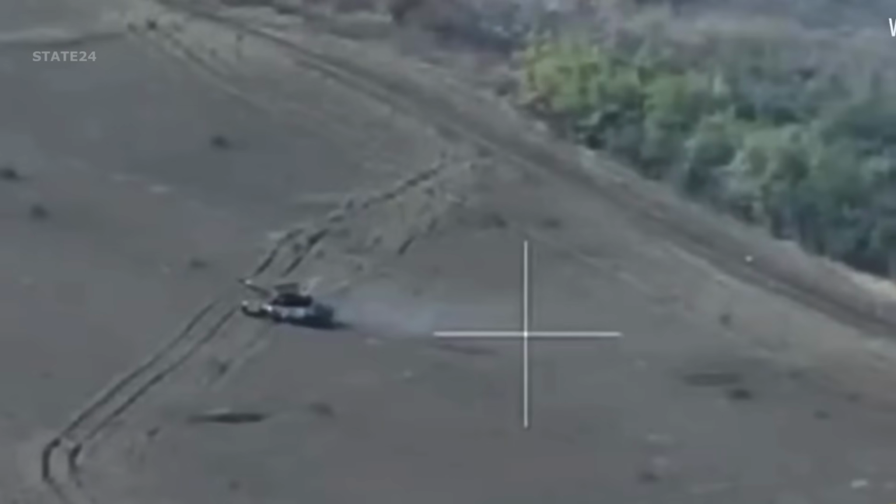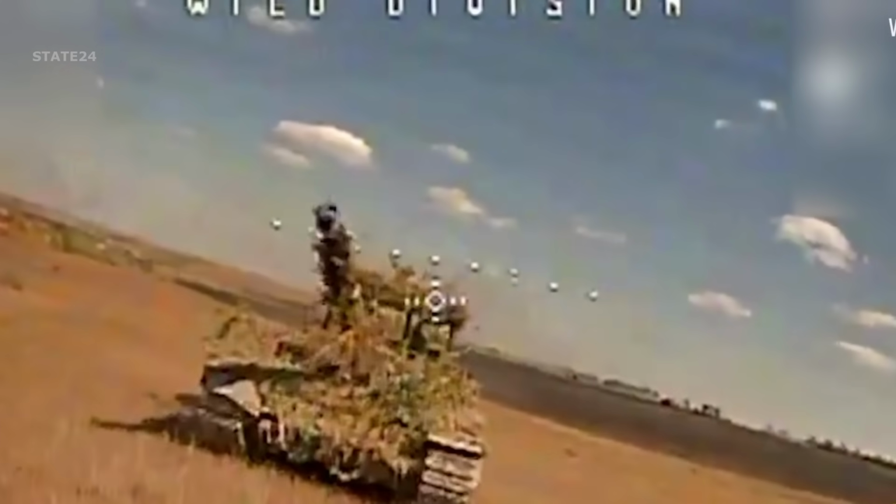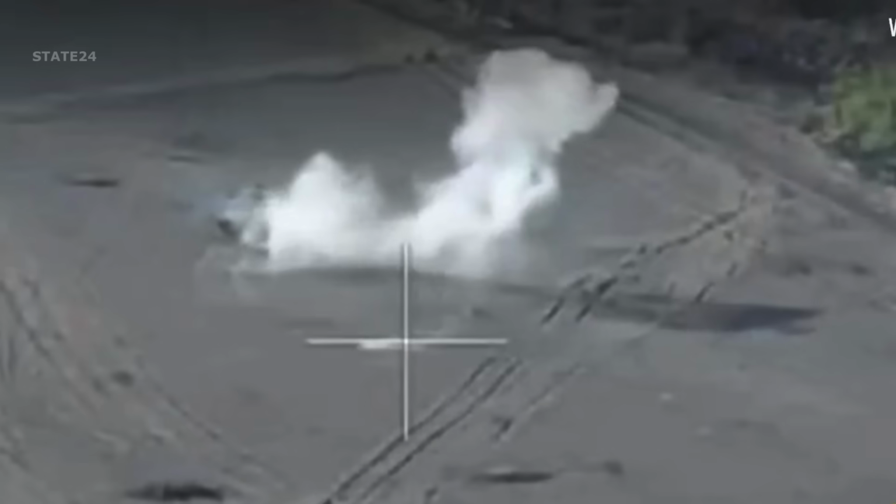June 22nd, 2025. A Russian T-72 tank was detected by Ukrainian reconnaissance units while advancing in the Zaporizhzhia region, southeast of the village of Novoprokopivka. An FPV kamikaze drone was launched and struck the tank. The first impact proved decisive. The tank was completely destroyed.